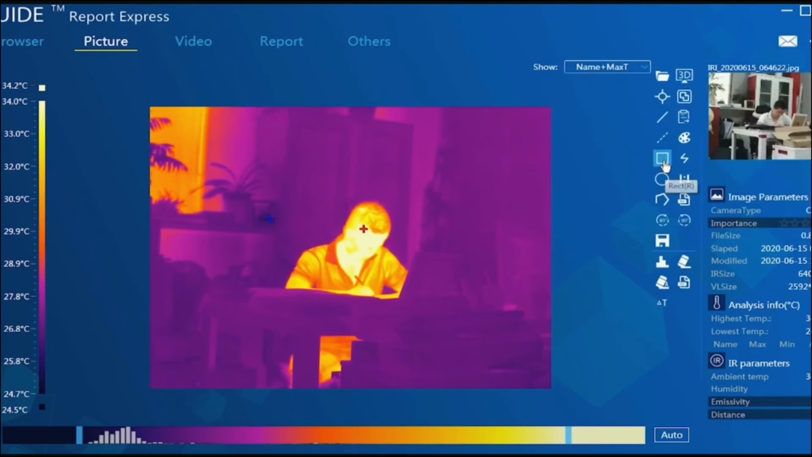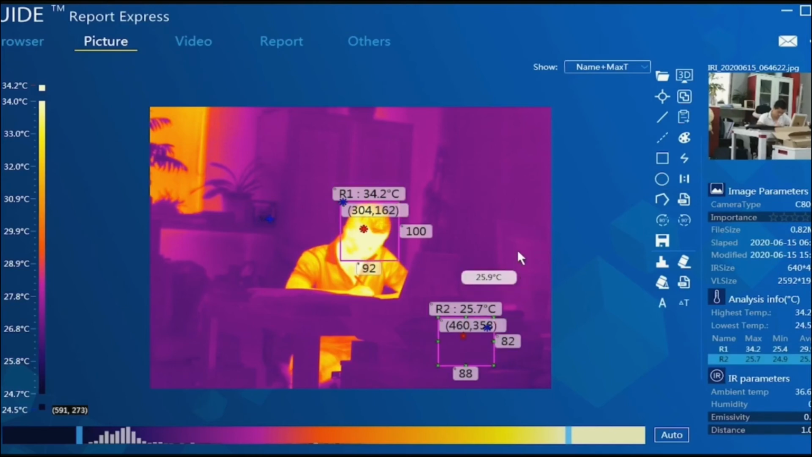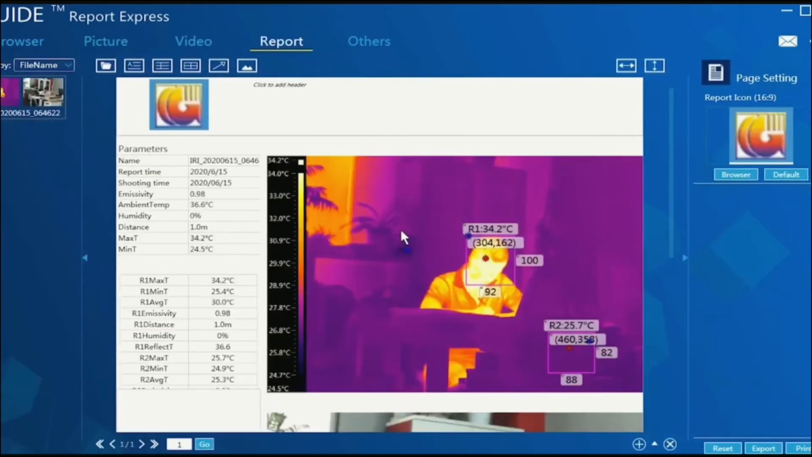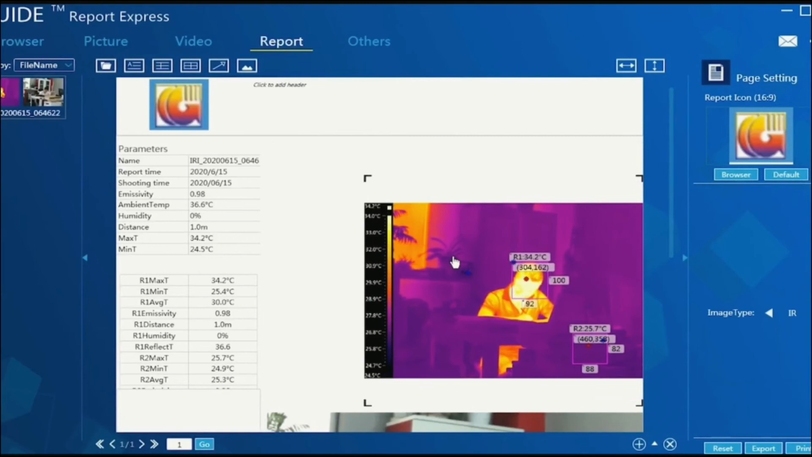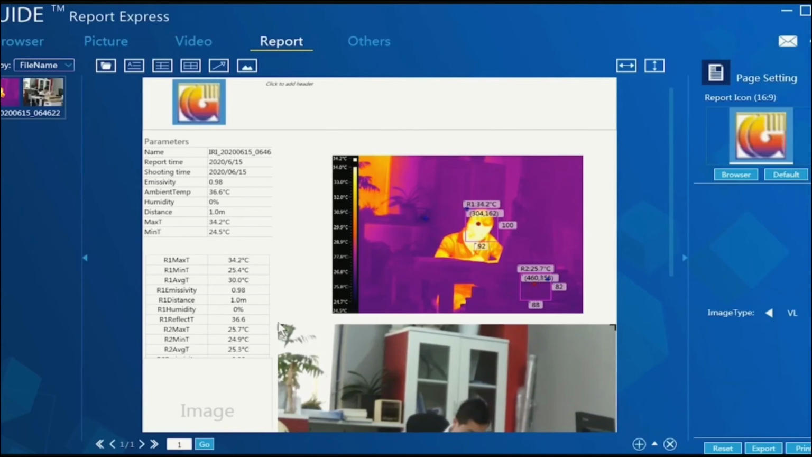We just do an example, adding 2 frames. Okay, now the report is okay. Confirm. Okay, see, this is the report from the system. You need to adjust the size. I think the photo is too big, so I make it smaller. And also the video camera photo is here automatically.